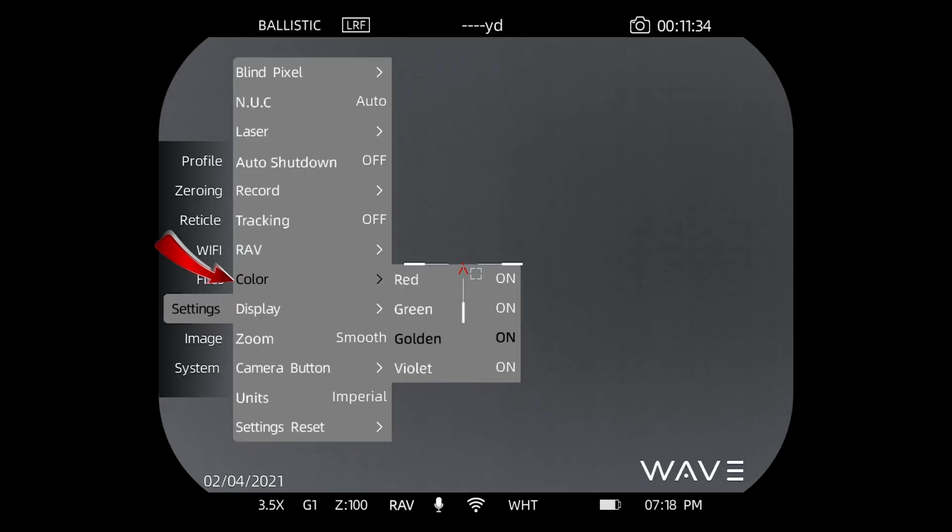Color, this is where you can turn on or off the color palettes that you may or may not want to use. If you don't like the gold, for instance, you can turn that off.